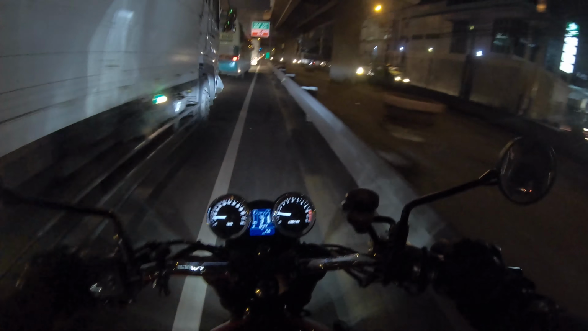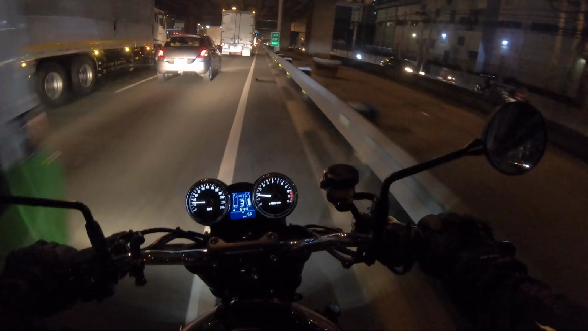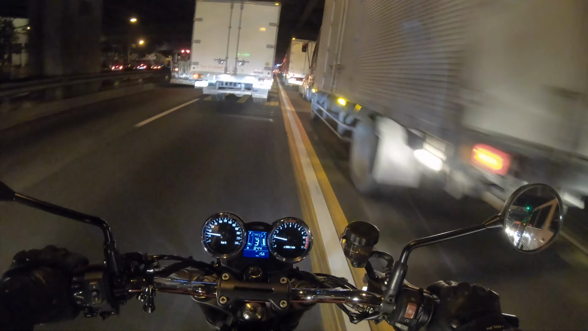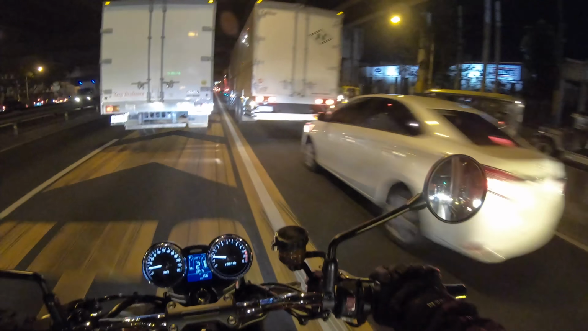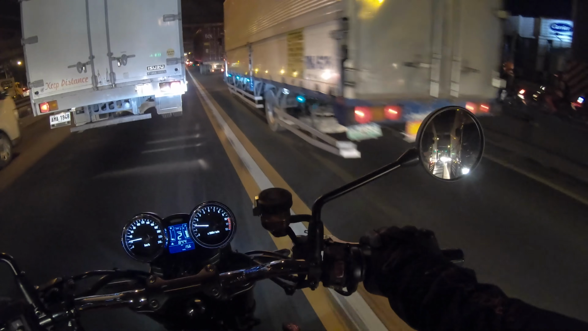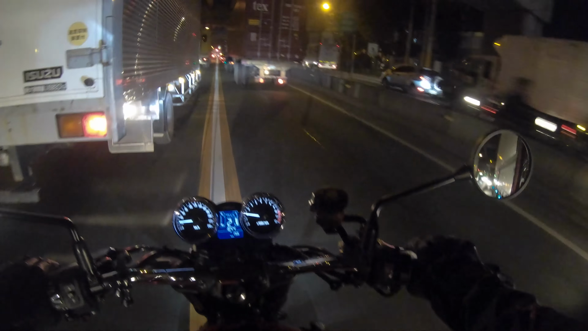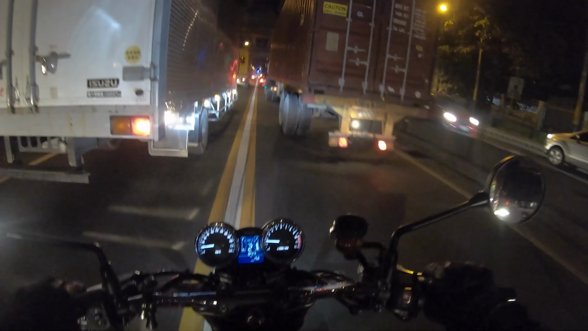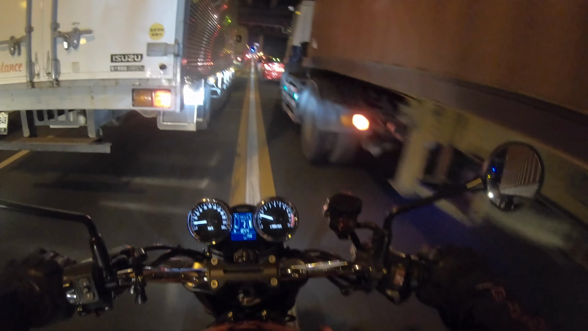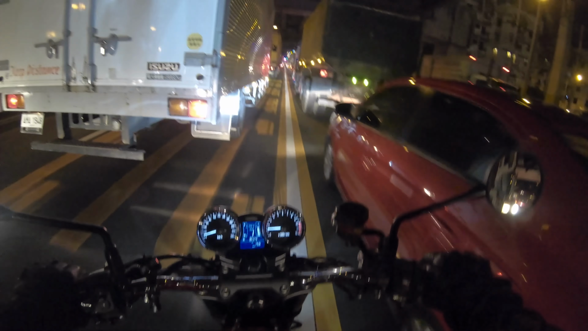How dare you come onto SLEX? Well, I dare. Last time I was in this lane, about 1.5 kilometers away from my house, or maybe 2, it took me like 1.5 hours, at least an hour, to actually get home.